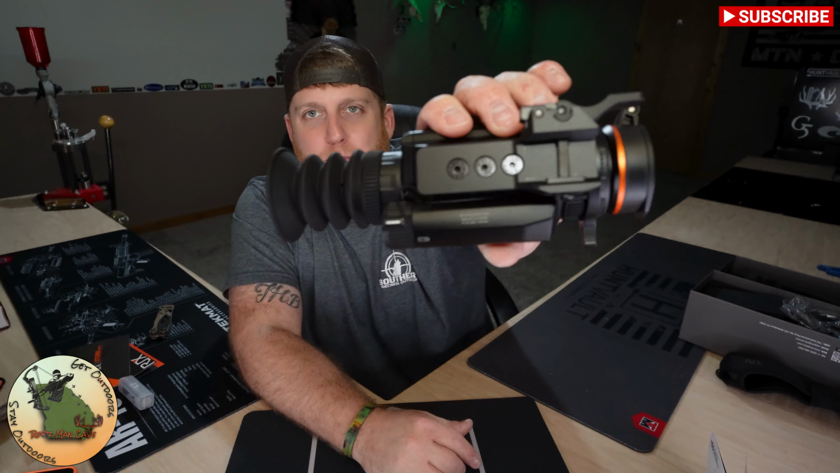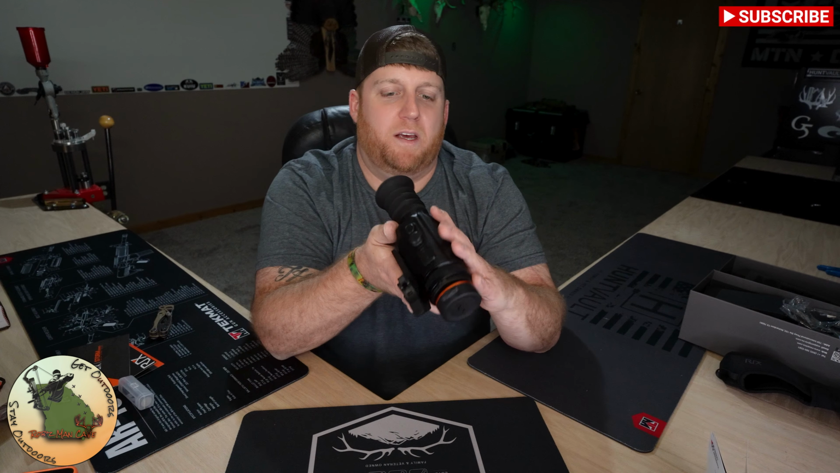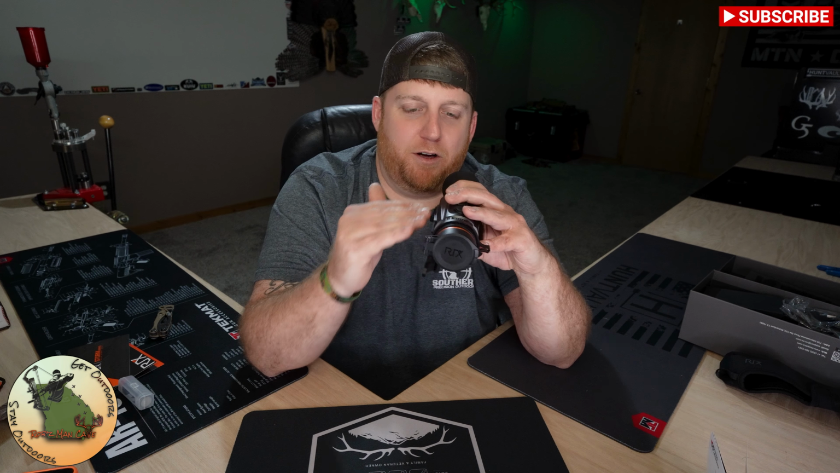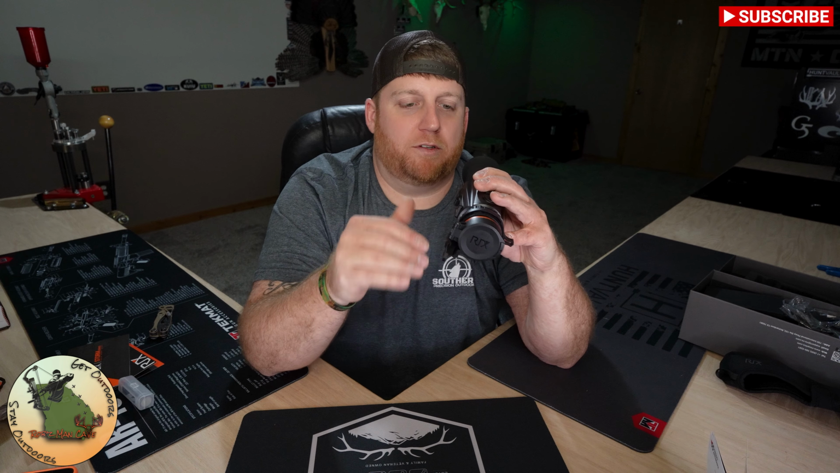I also went ahead and put on the scope mount here, and you can see just how low profile that is, which is going to bring the center of your scope down closer to the center of your bore.